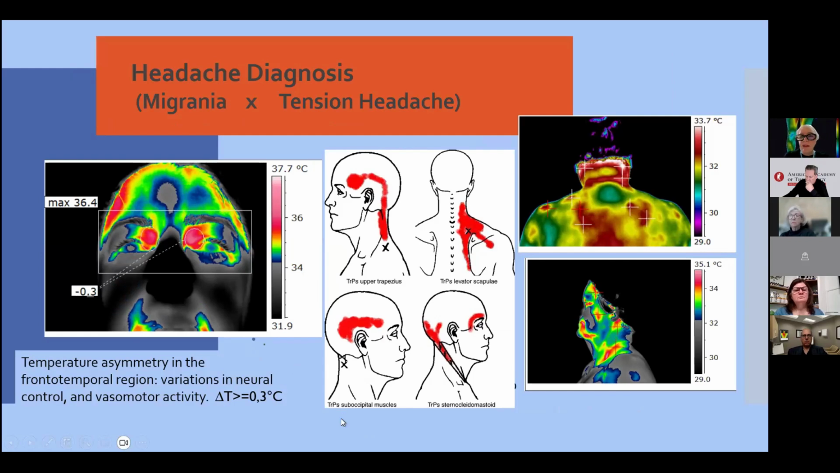If I have infrared imaging, I can see if this patient has regular temperature and a face symmetric in temperature, and I can see on the right here the map of trigger points.